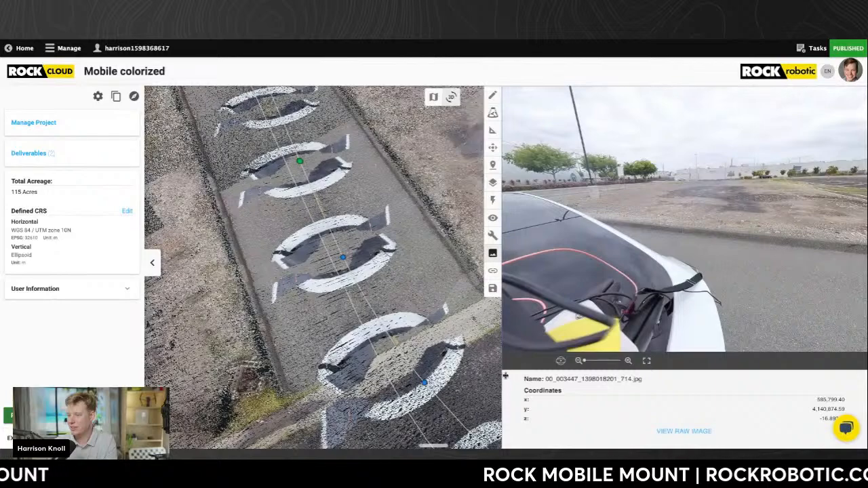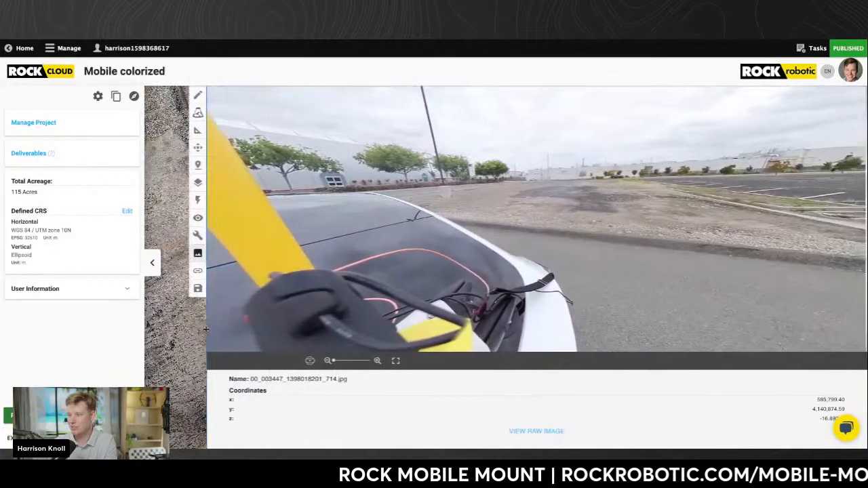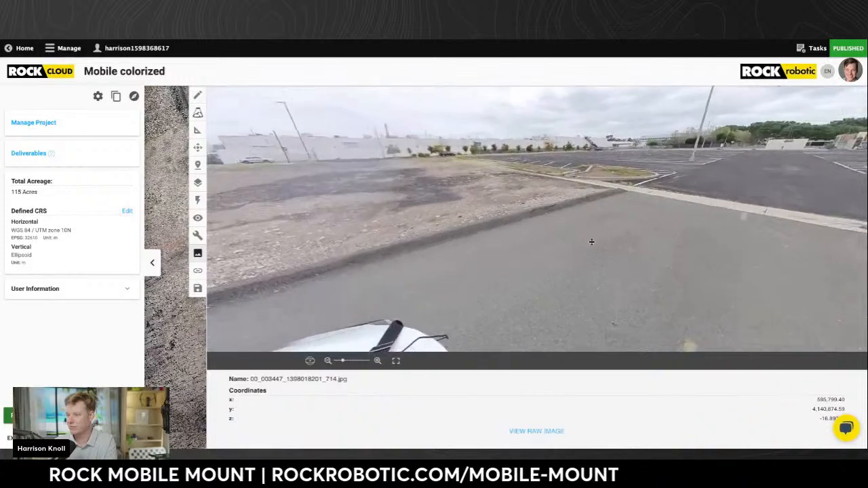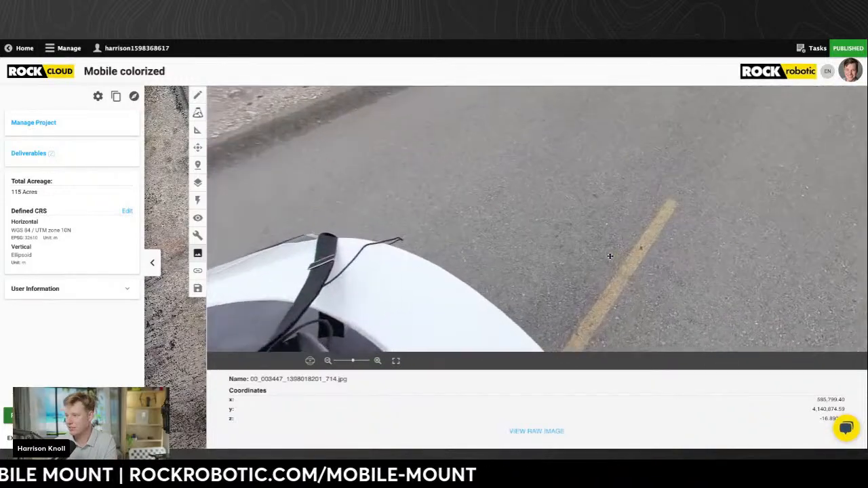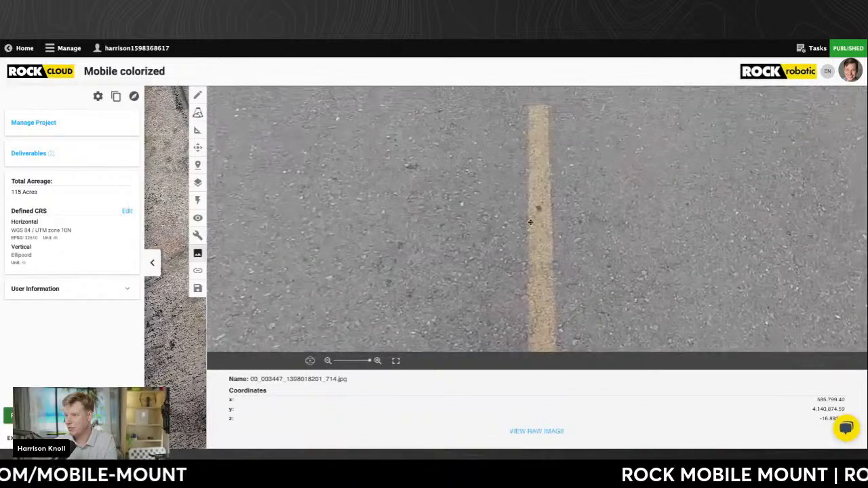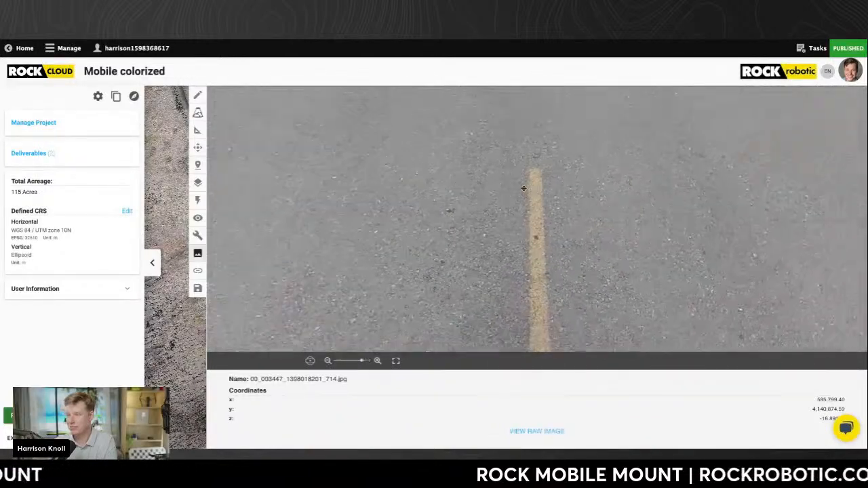Actually, let's see if I can make this bigger. You can always just drag this over and go bigger. Enhance. Show me paint striping. Awesome.